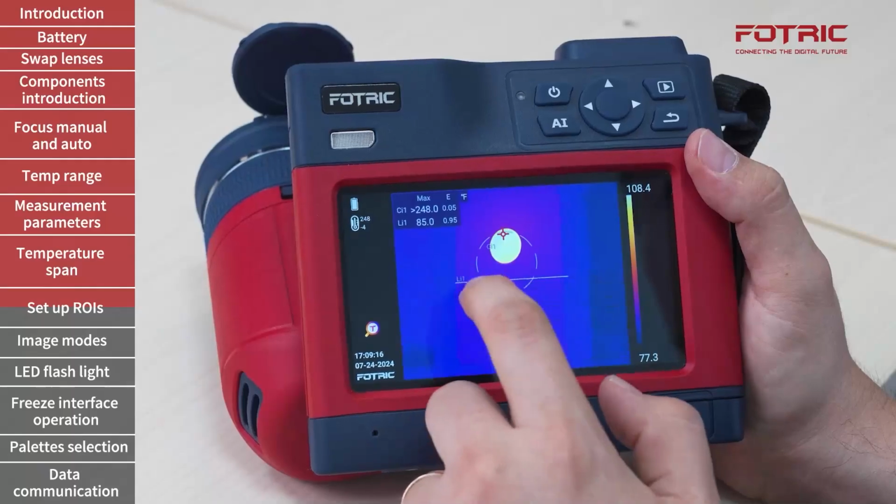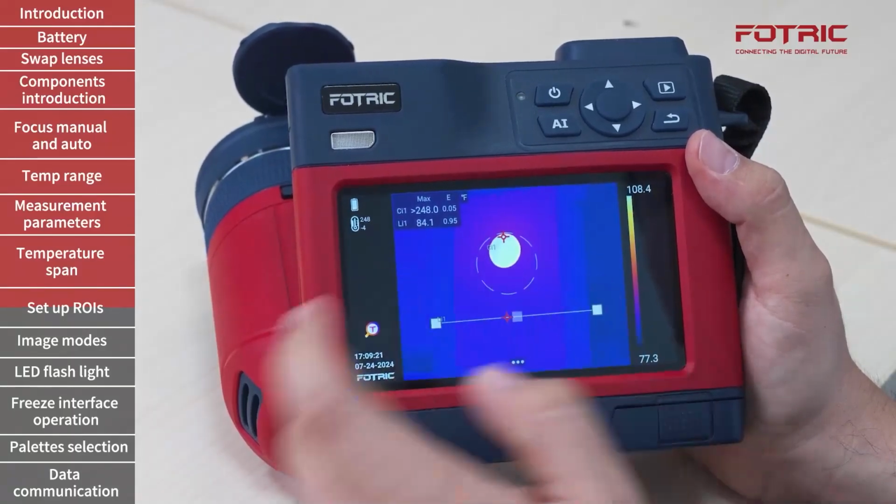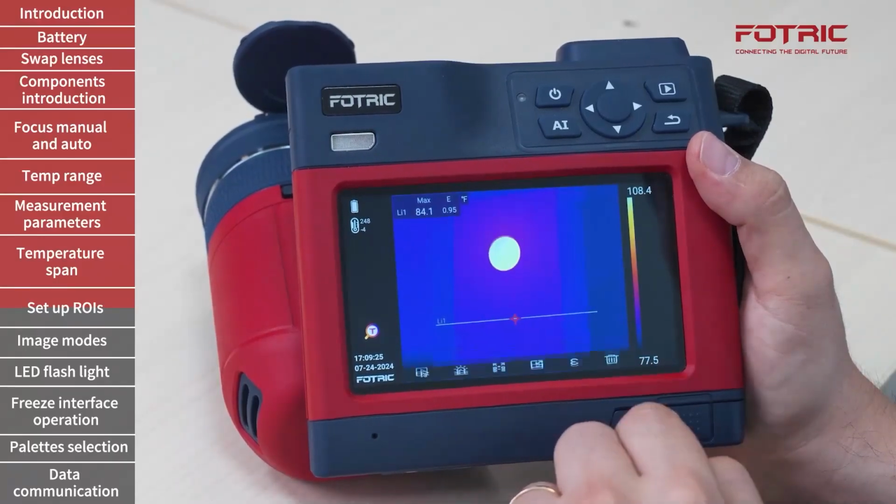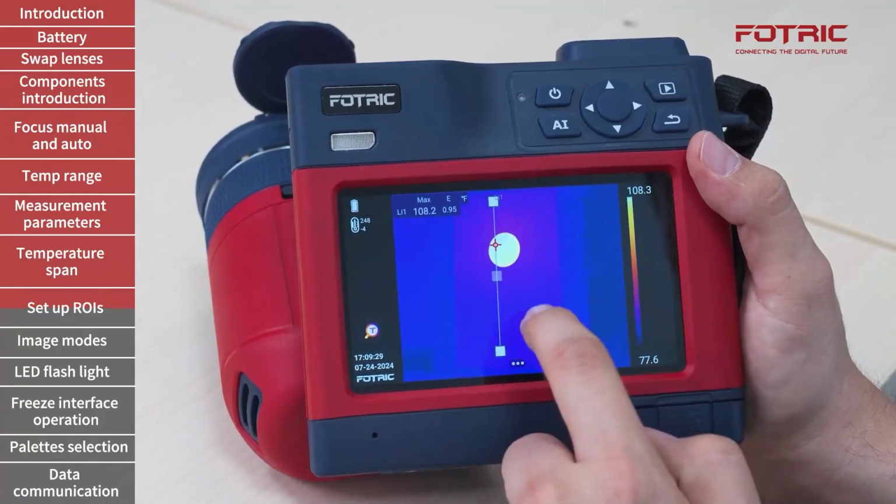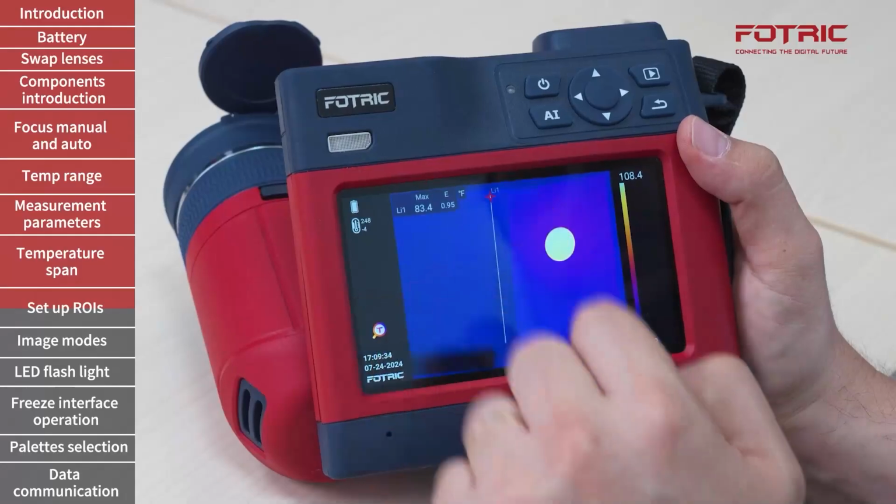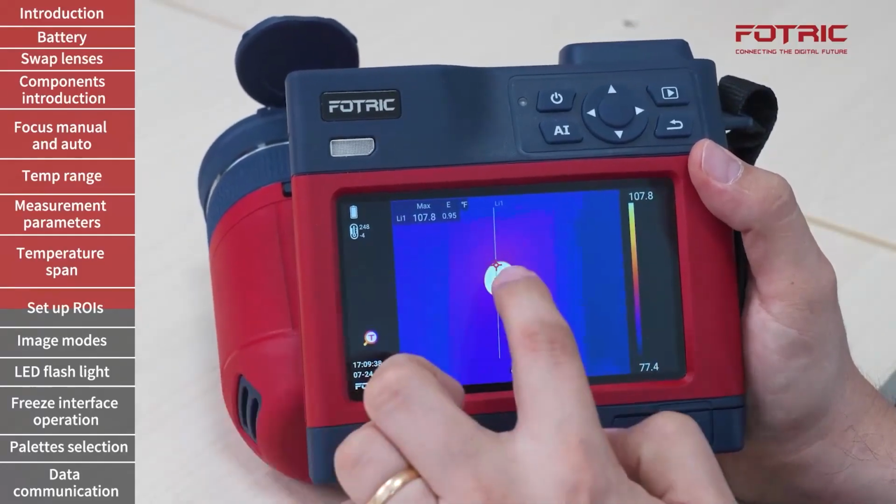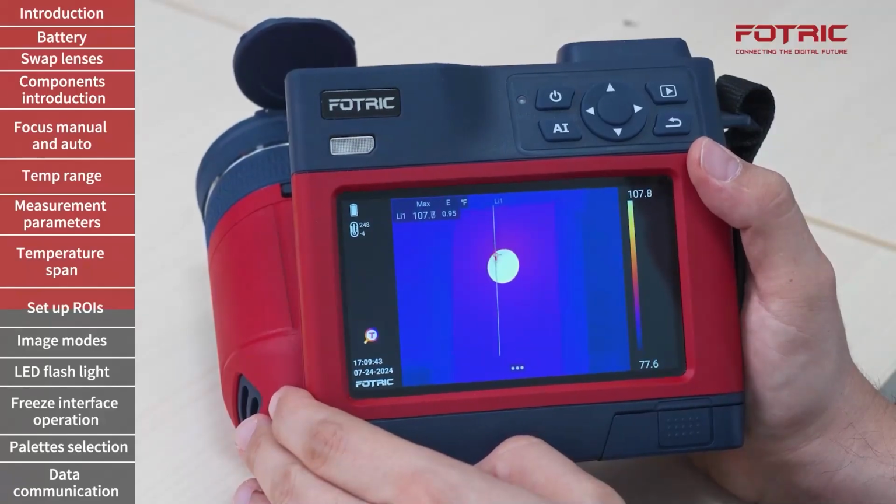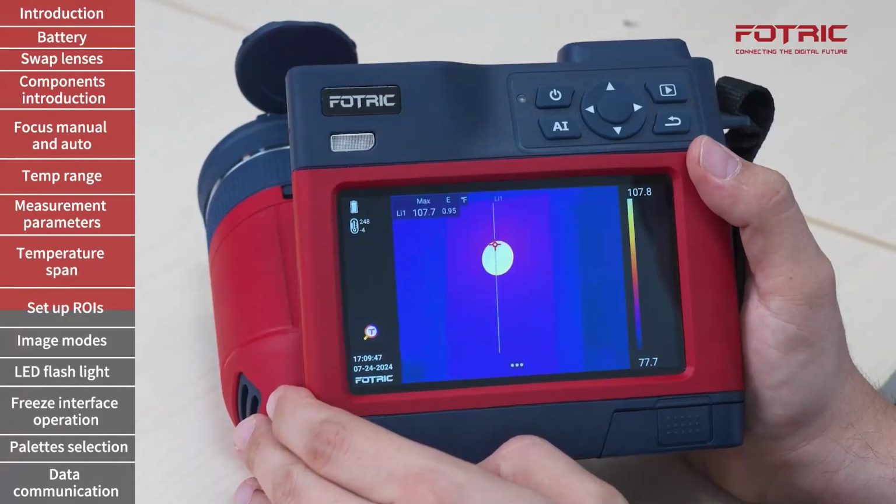The last type of object that I can use is a line. I can apply lines to different types of objects to identify where is the highest temperature. I'm going to eliminate this one right here, and I'm going to adjust my line over here. So right now the highest temperature on that line is on the top of the line, but as I scan across an area, I can clearly see that the highest temperature on my line is right there, where the line intersects with the hotspot in my black body.